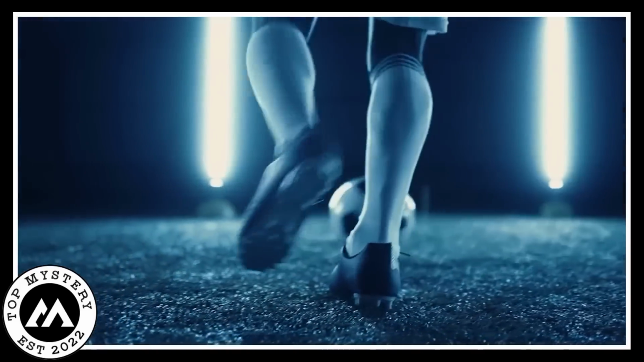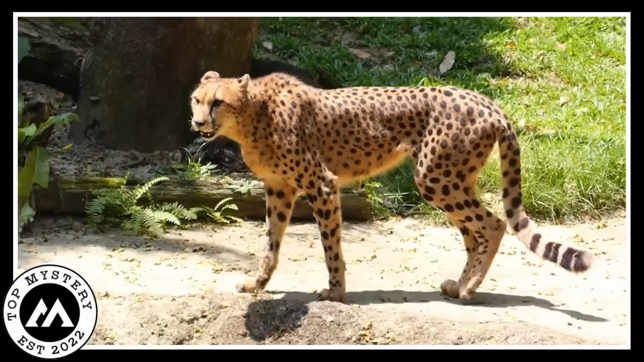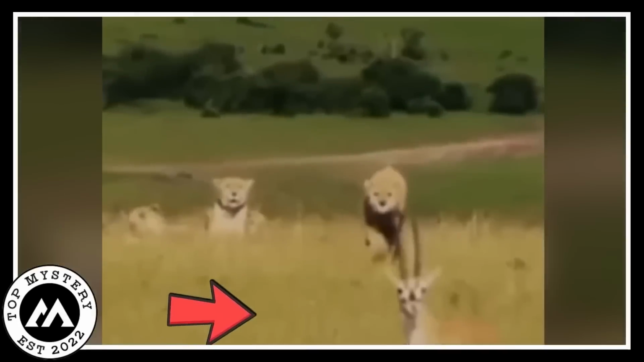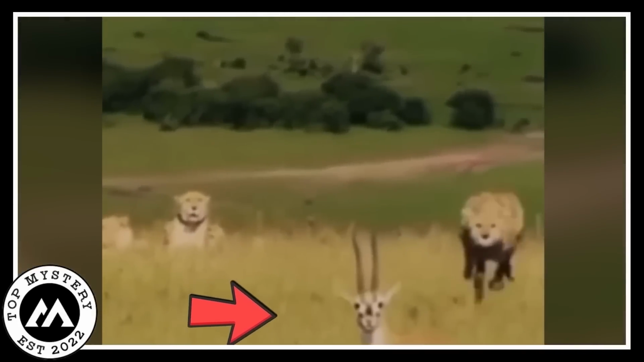Their claws work rather like studs on football boots for extra grip when sprinting, while their long tail acts as a rudder that helps them make sharp turns while chasing the prey. In this video, the camera recorded the appearance of the cheetah that was so fast it was looking for its prey, which was a deer.